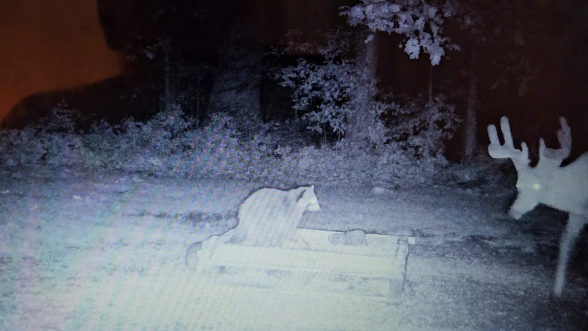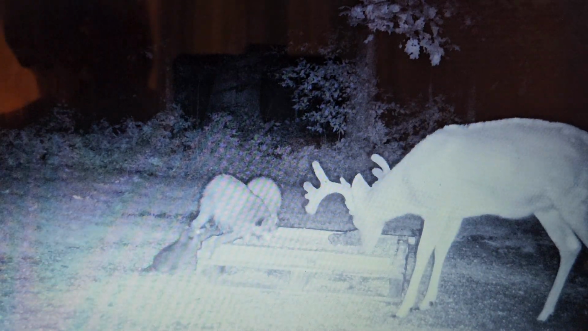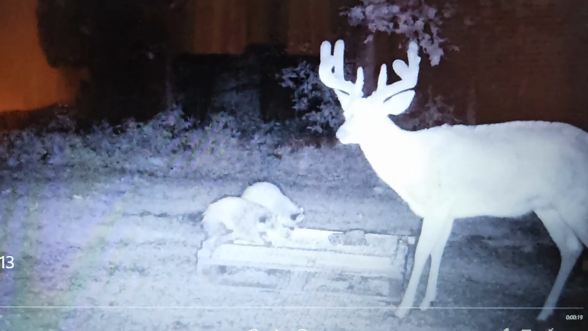I have these little tiny spots, and there he is again. He's there at 2 o'clock in the morning. Let's hope next week Moose will show back up. I'd like to see how he's progressing.